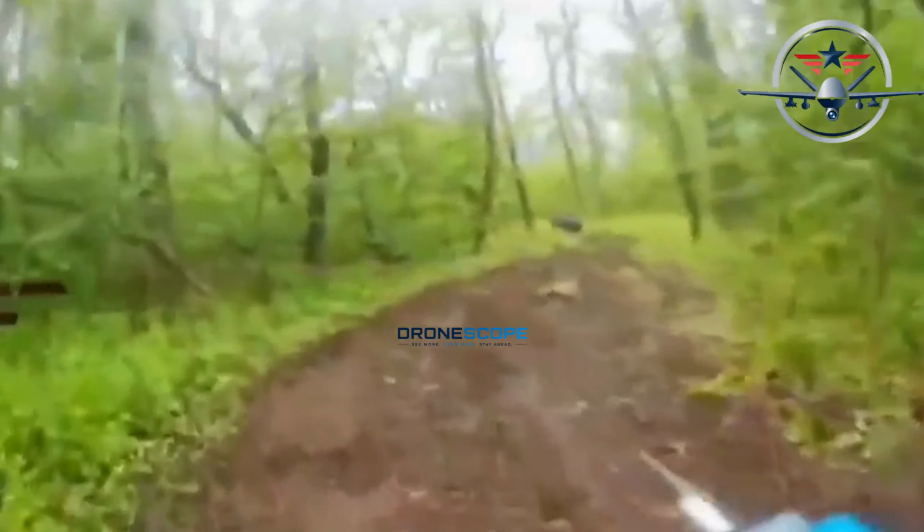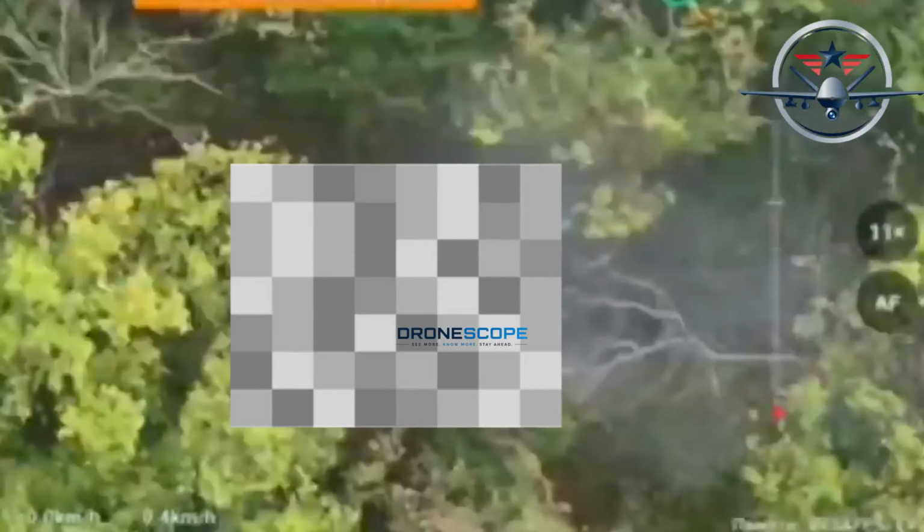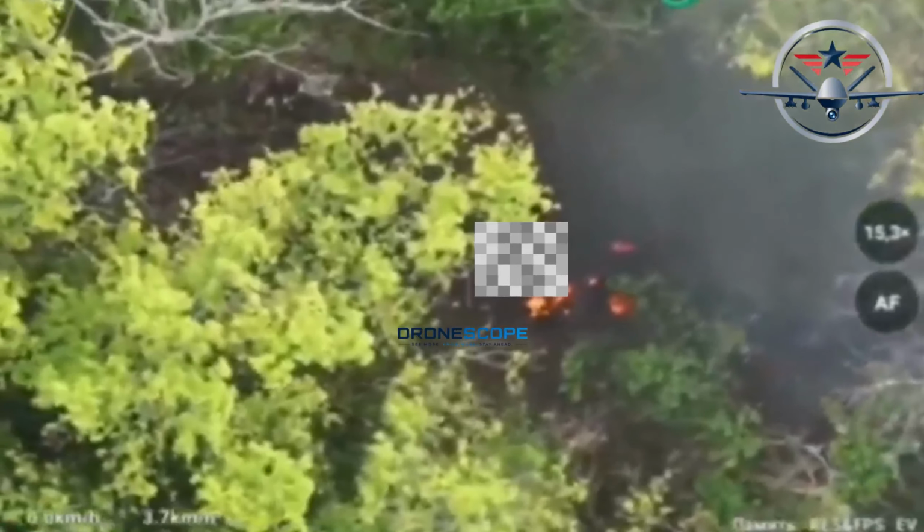Russian electronic warfare is useless against these drones. The only way to stop them, shoot them down. But good luck seeing a drone flying at treetop level.